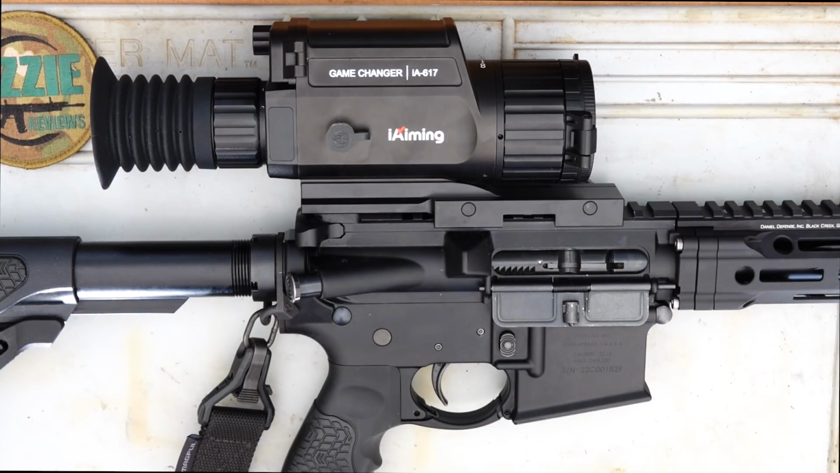Now the sensor on this is a 640 microbolometer sensor. Now I actually like 640 when it comes to thermal. I don't like the lower end ones because I really want to be able to make out what I'm looking at very easily. Now the model iAiming 317 has a 384 microbolometer sensor. So for me, I really wanted that 640. So the 617 offers that. Also their higher end 612 model offers it as well.